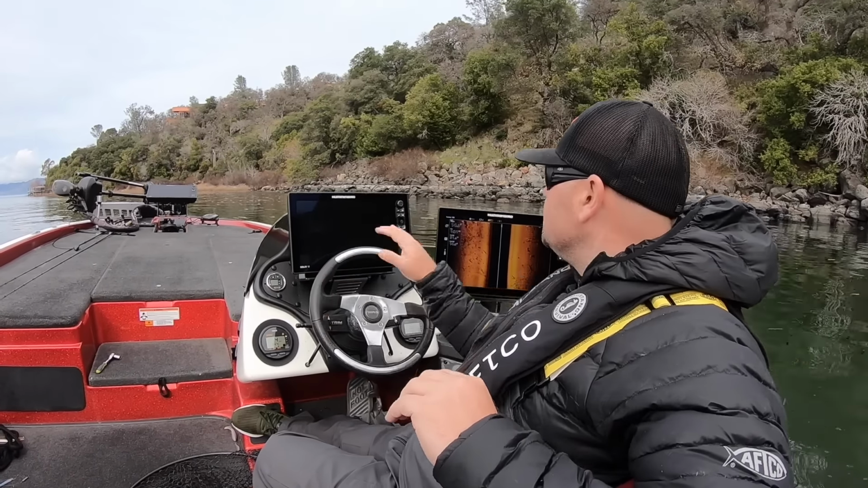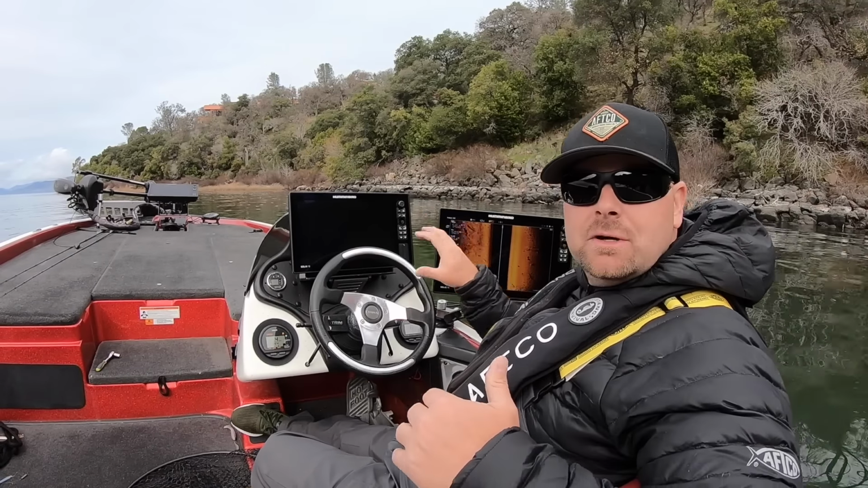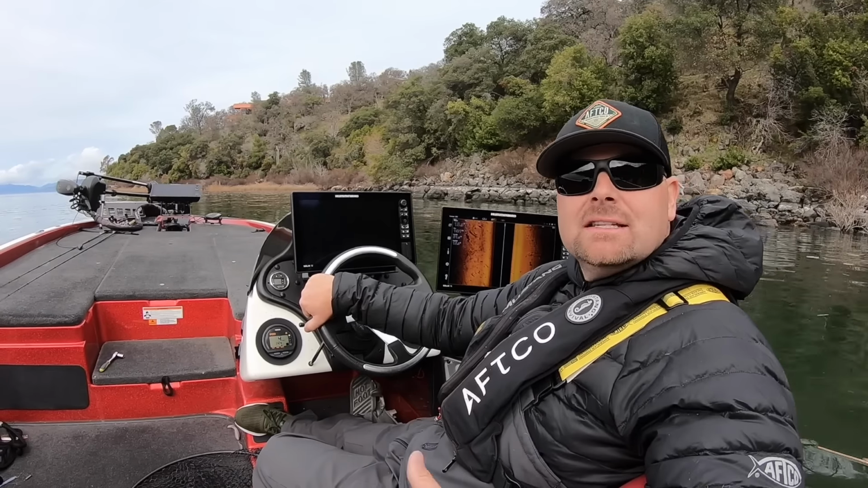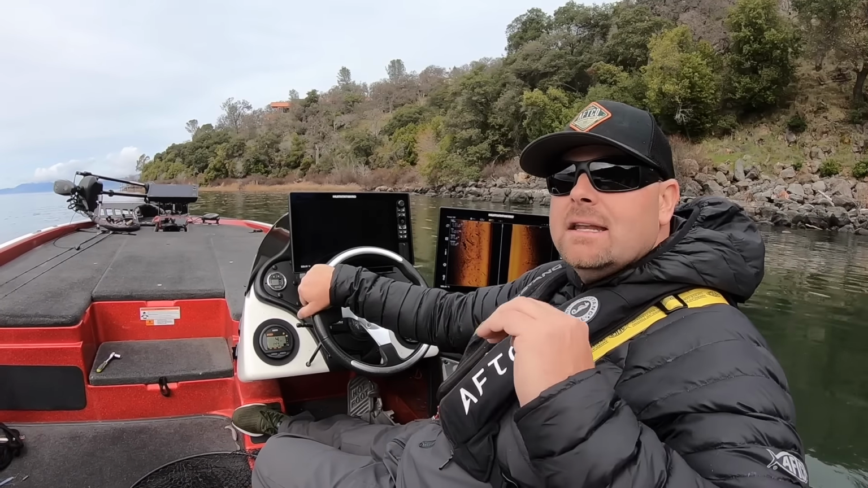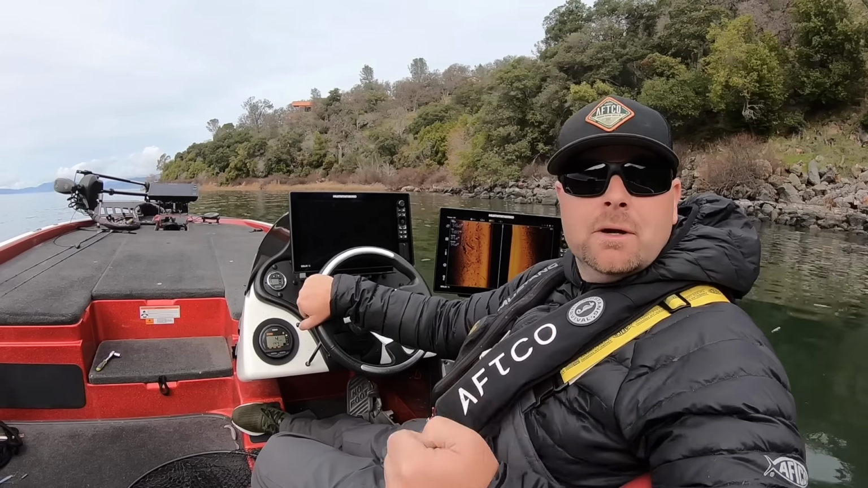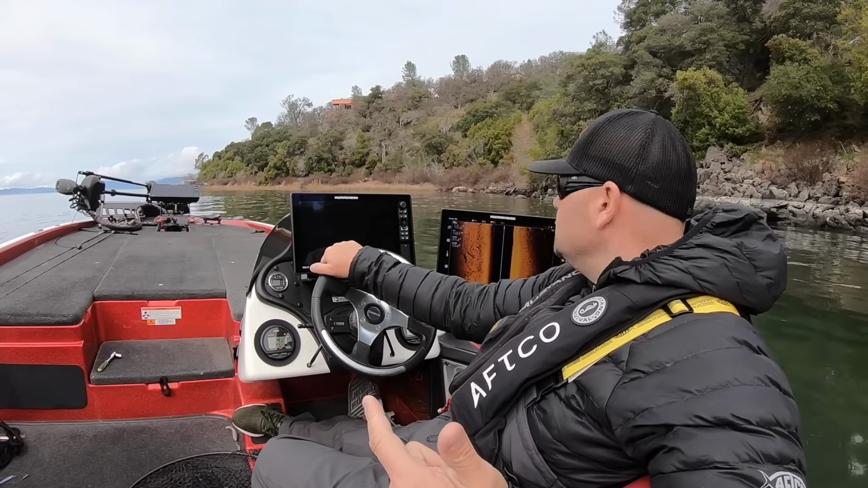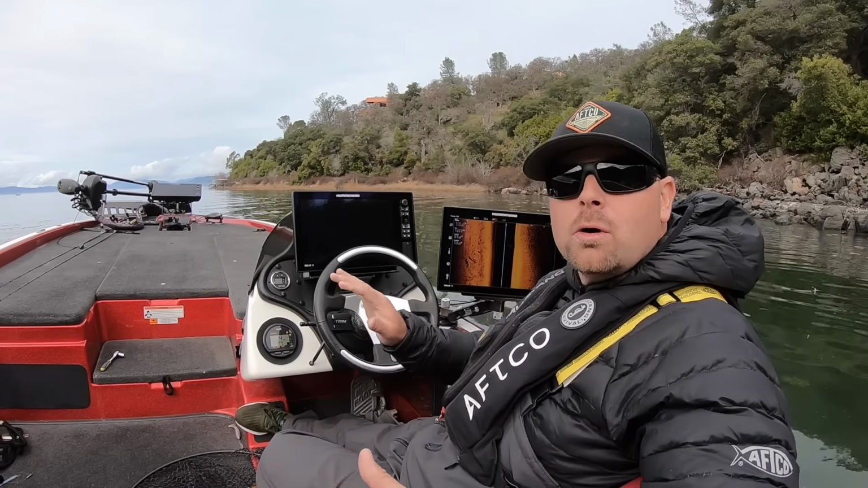Typically, you adjust your transducer. You know, this is a touch screen. This is a Solix 15. It's all touch screen, so I can do it right here. But units that aren't touch screen, go into your settings, and that's where you're going to be able to adjust your transducer settings. And also, don't forget to really play around with your sensitivity and your contrast, because you could have the best transducer in the world, but if your settings are off, it's going to have a horrible picture.